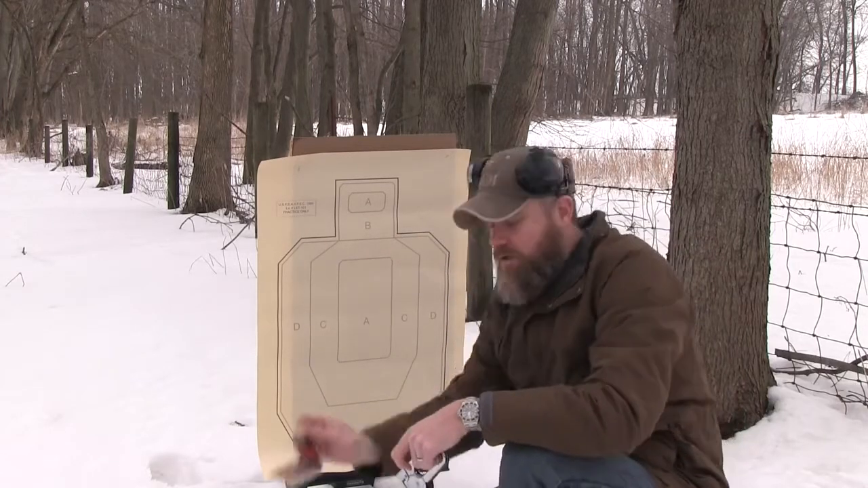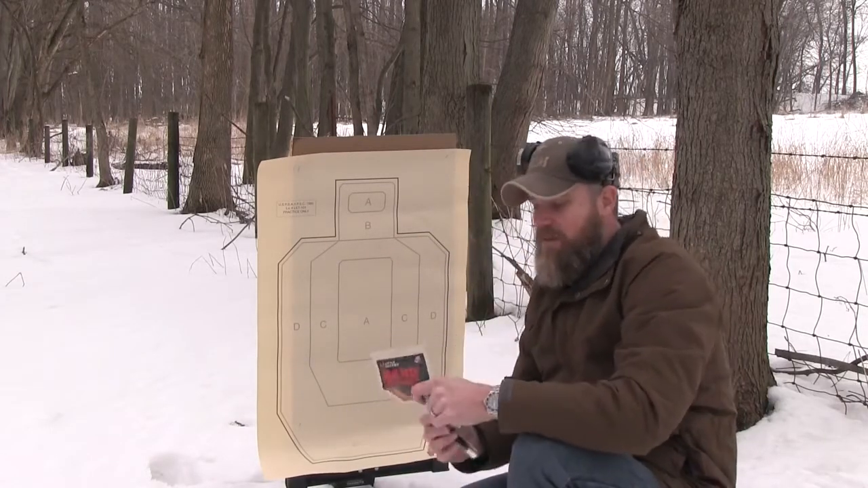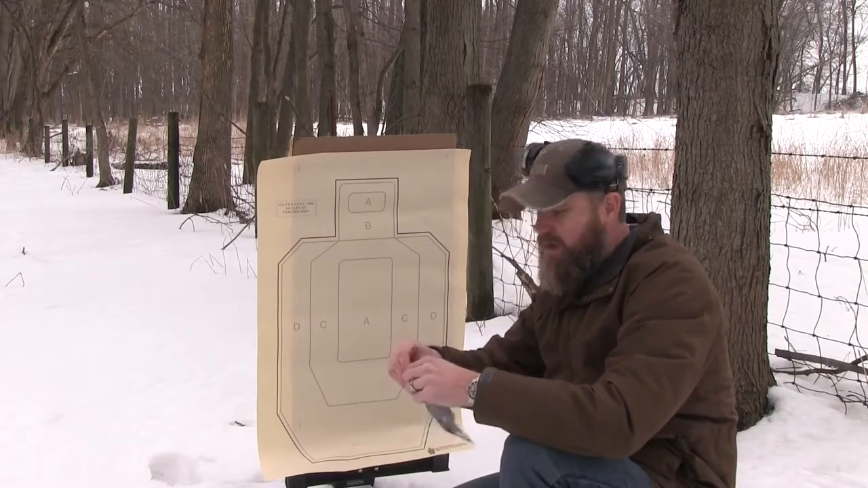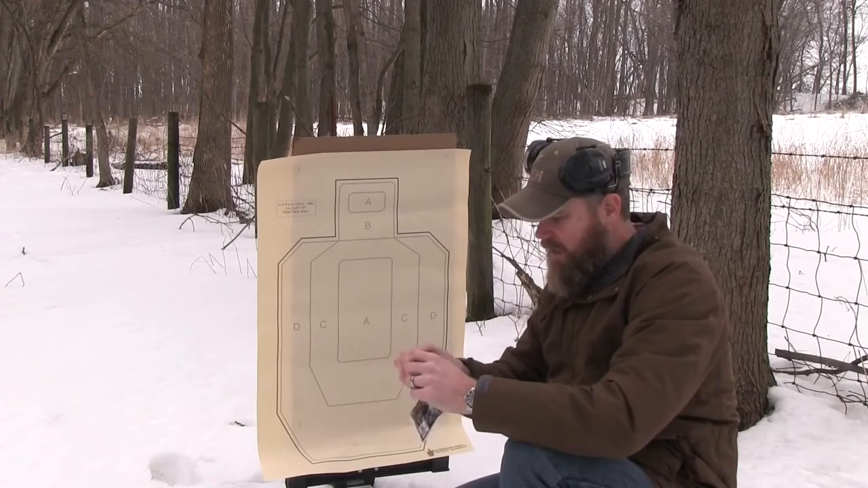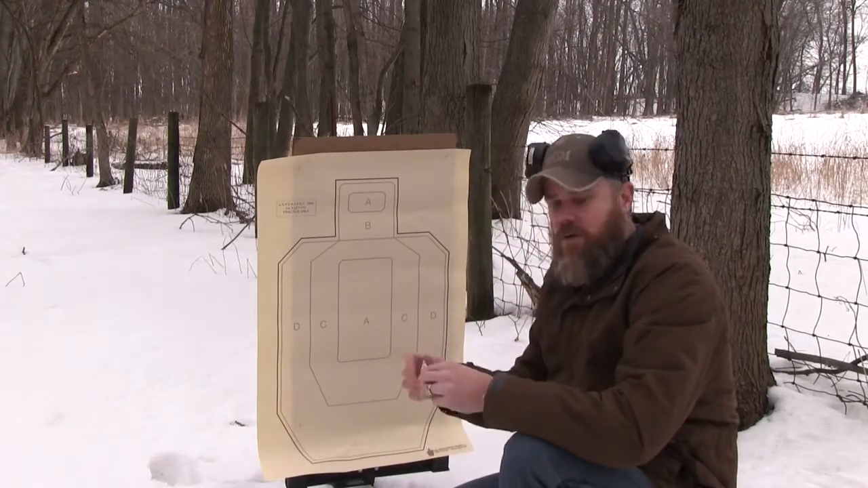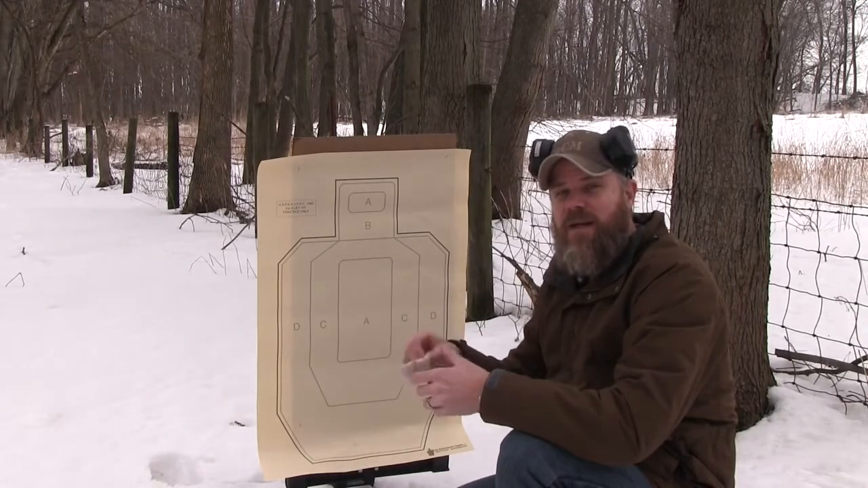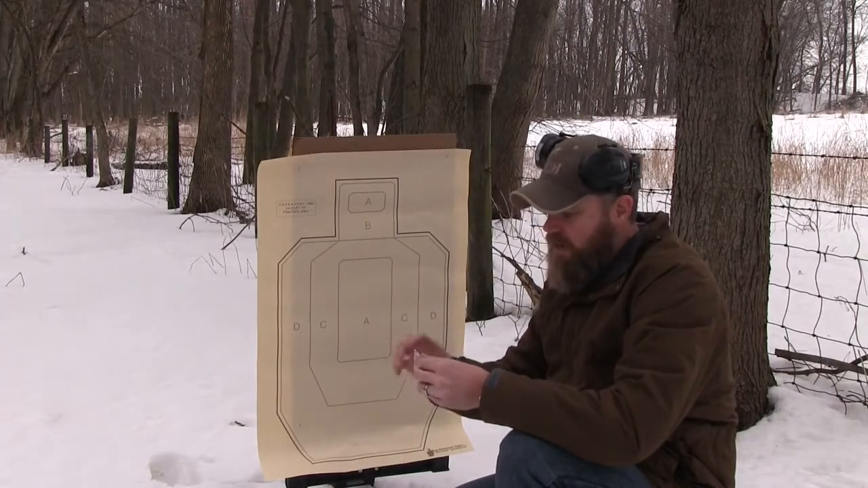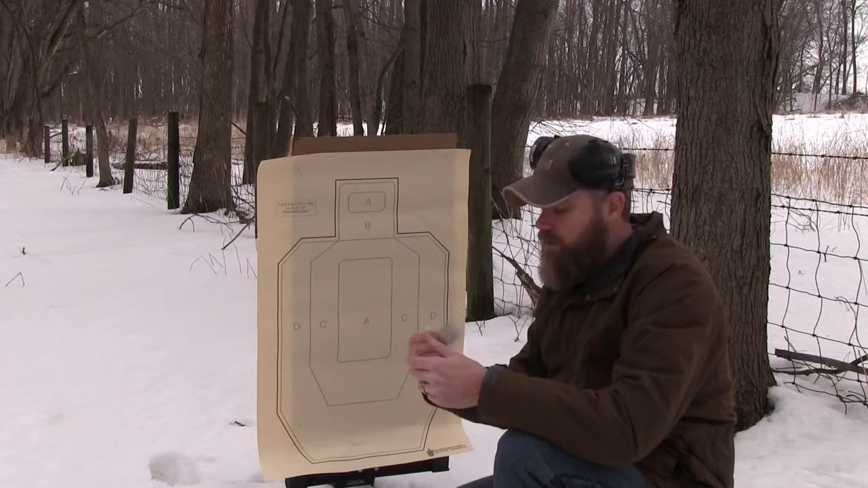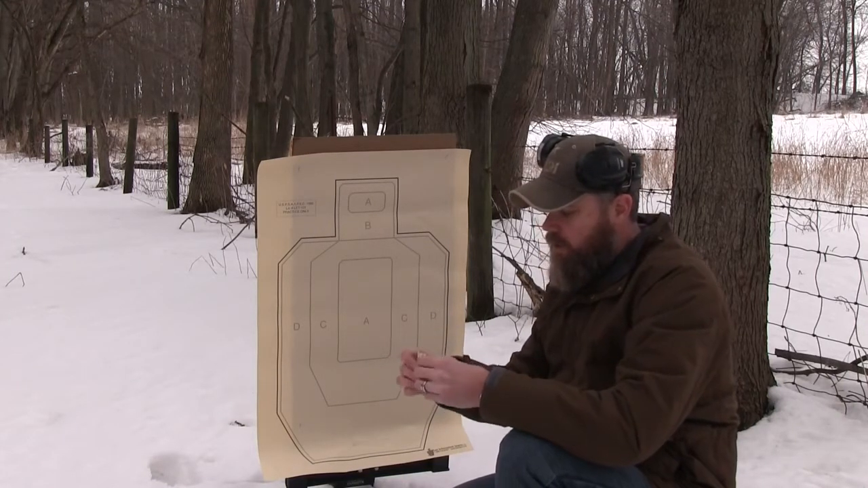To give it a heat signature or something to aim at, I have some of these little hottie hand warmers. These things are tremendously useful here in Indiana in the cold winter months, but they're also useful for thermal imaging sights when you're trying to get them sighted in. So you take these out, you expose them to air, and they warm up. You typically put them in your gloves or your boots or your pockets to keep yourself warm on cold winter days.